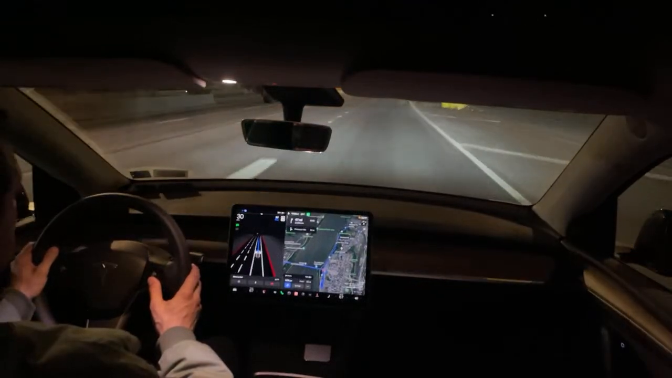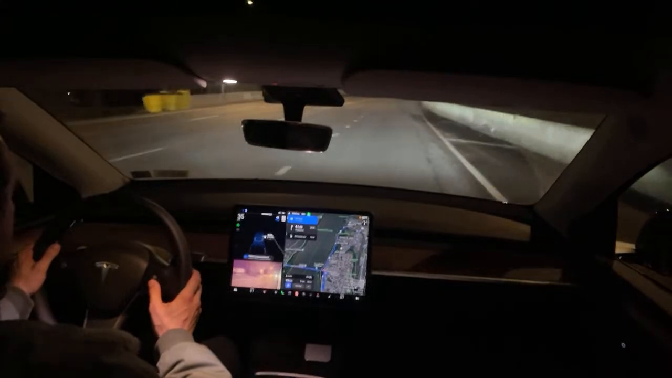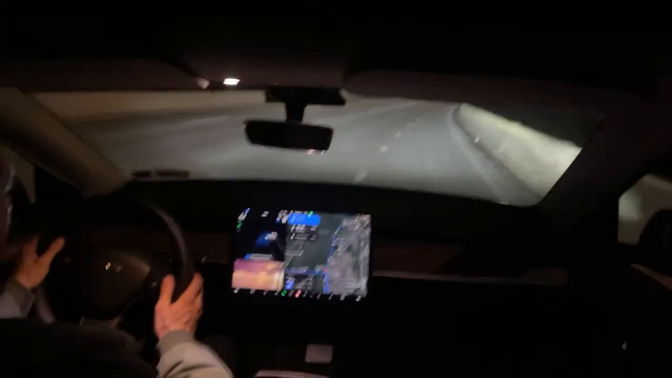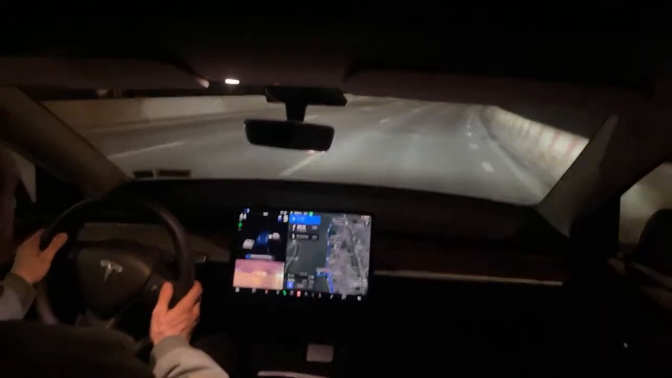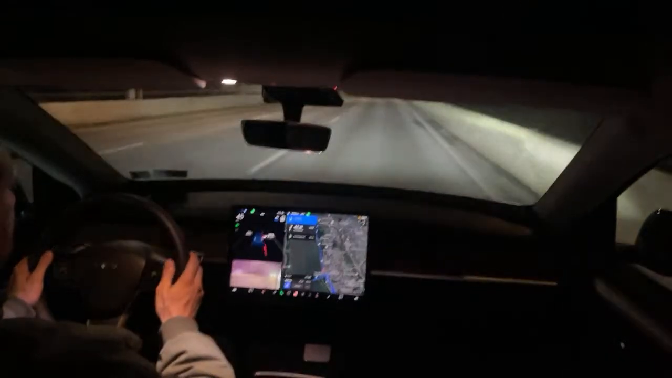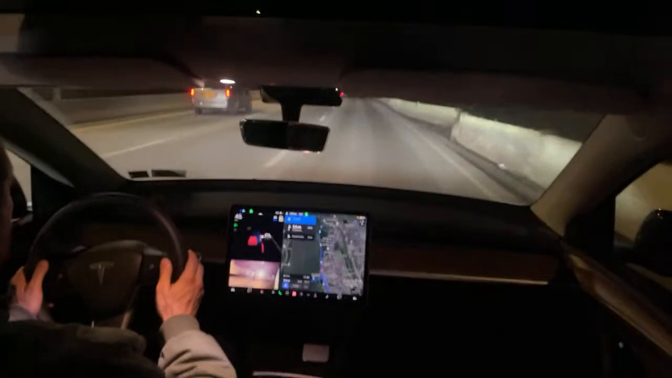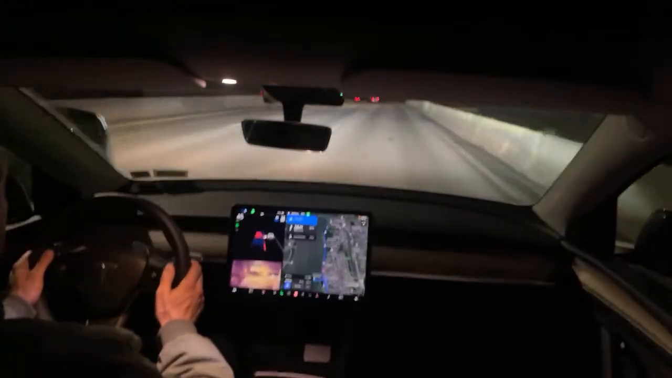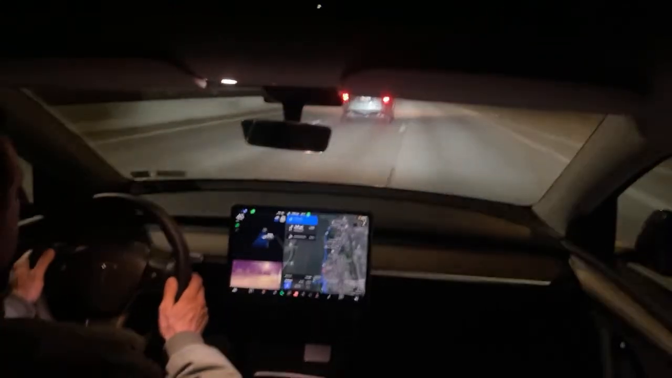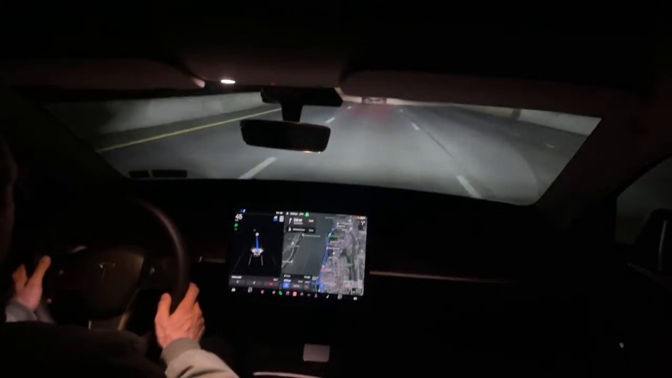Let's see. All right, 40 miles an hour on the exit, ready to make a lane change. Wants to confirm the middle lane. Somebody's coming first, so it's going to wait. Once they pass by, they won't be red anymore. Lane change is made, no problems.